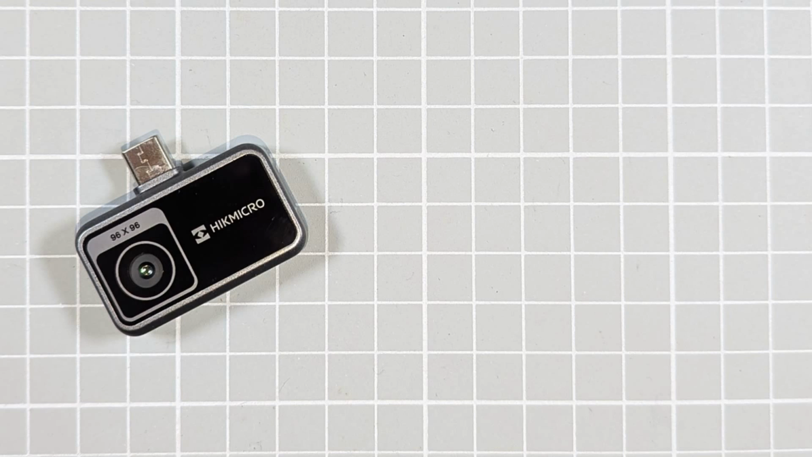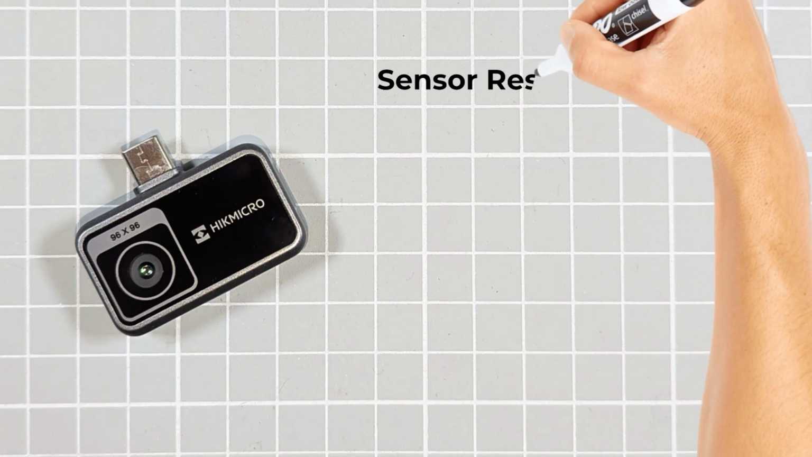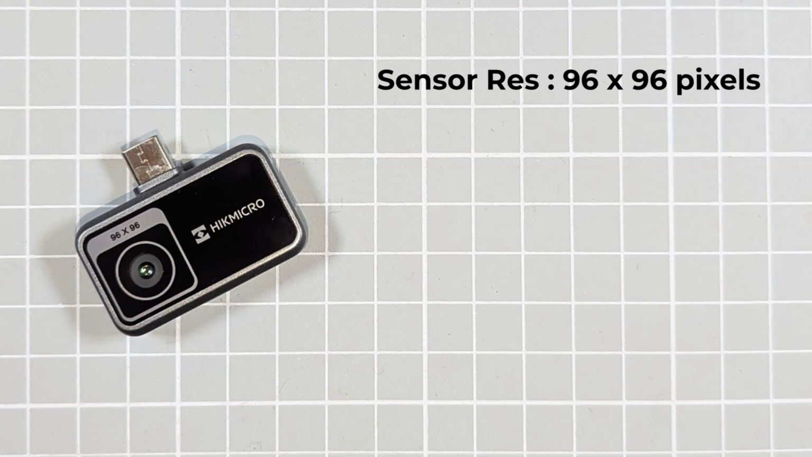So first off, we'll have a look at the specifications for the actual thermal camera imager. We have a sensor resolution of 96 by 96 pixels. Now this does sound very low when you compare it to normal image sensors, but for thermal cameras that is quite okay. And we do obviously have the option inside software to enhance that, but we'll have a look at that a bit later on.